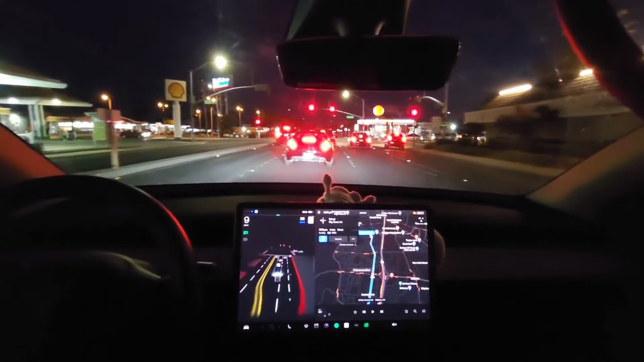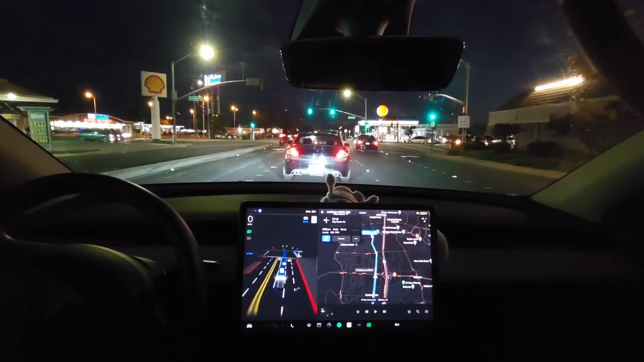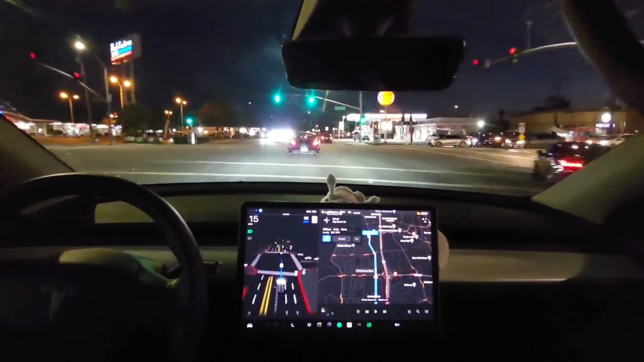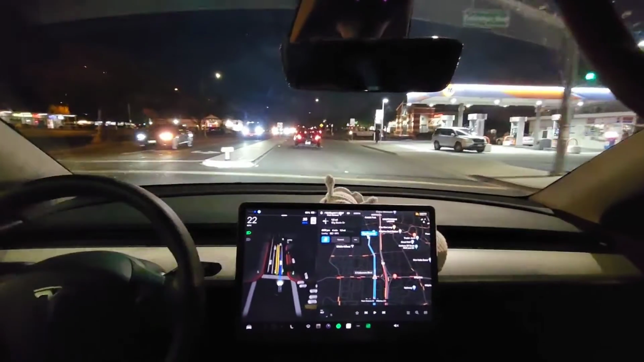It was going to go into that lane to the right, and then it changed its mind. I guess it realized this lane was also a straight lane. What is it signaling for? Stop it. Okay.